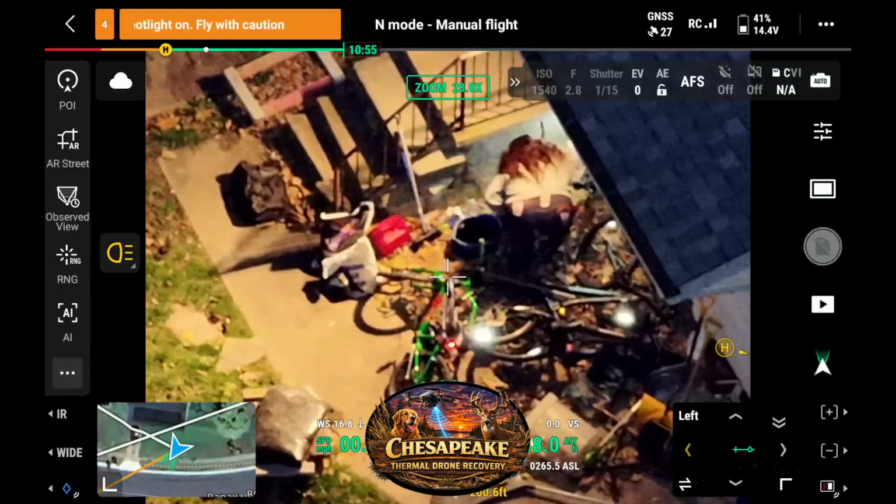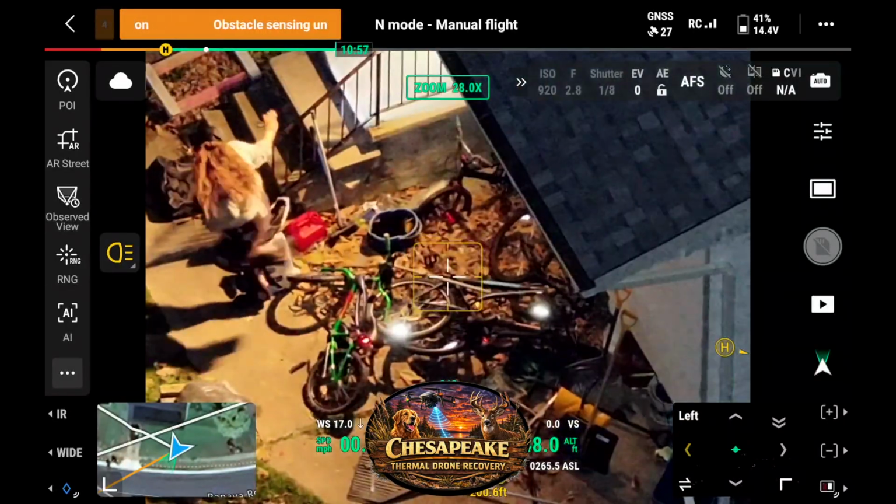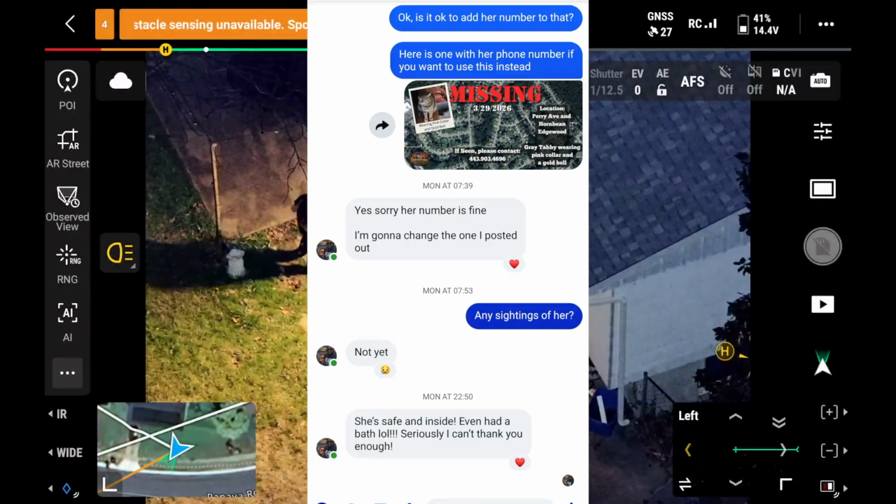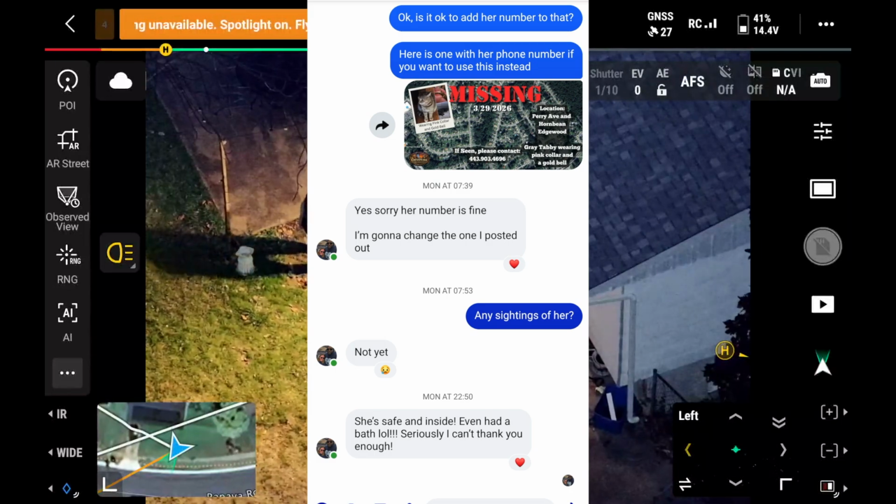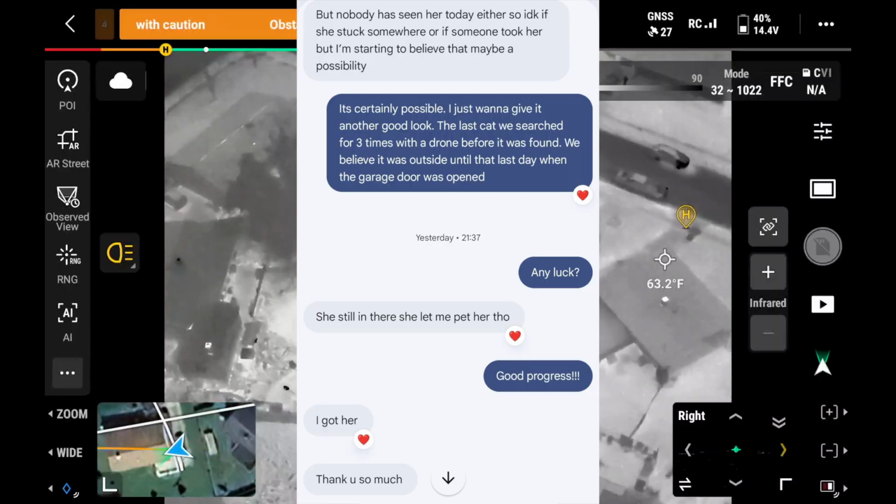The owner grabbed a chair, some food, and a blanket and sat by the porch steps. And within a half hour after everybody left, Nova came out, was reunited with her owner, and brought inside for a nice warm bath. This is just another success story showing how thermal drones can bring lost pets home.